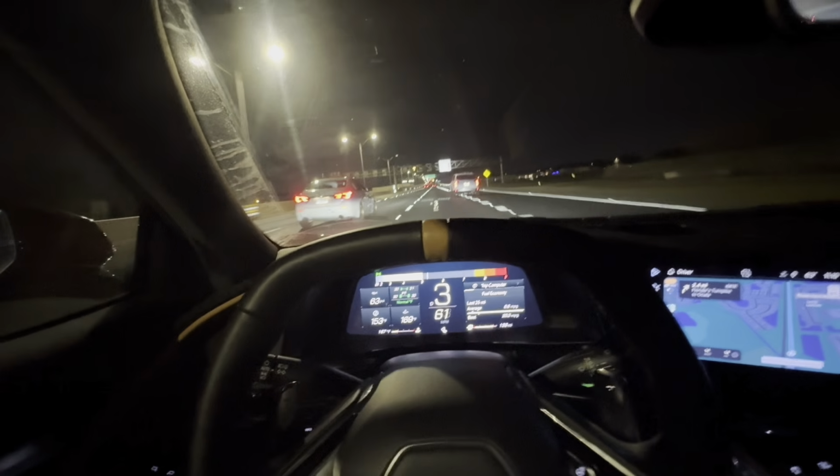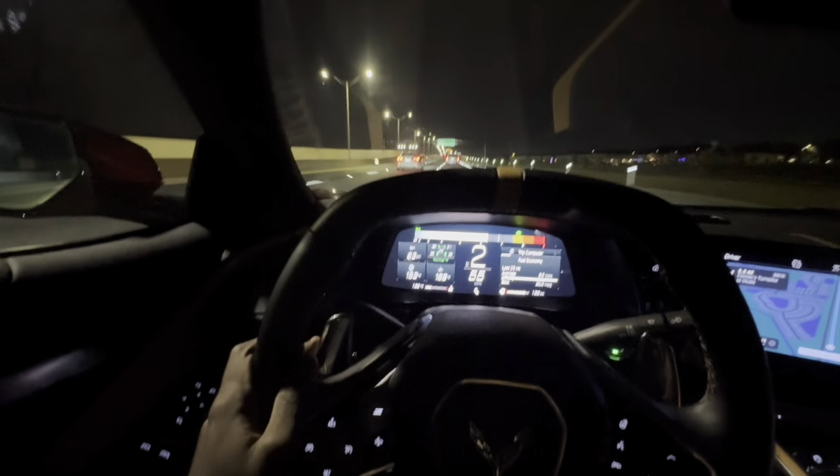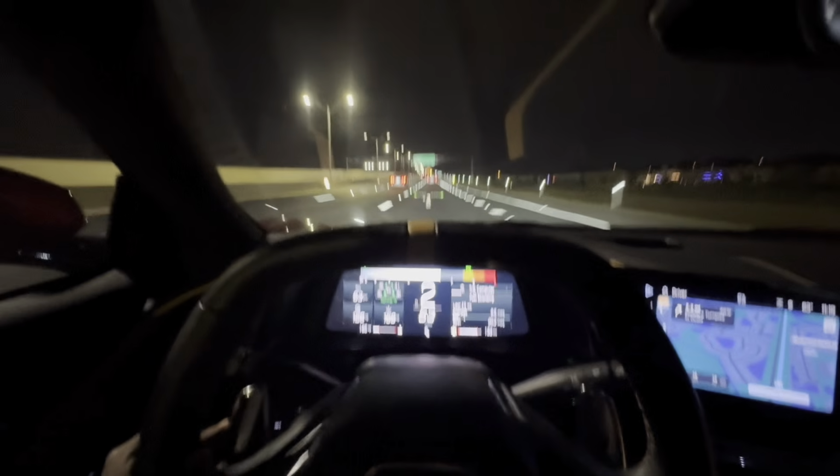Bro, I love the downshifts. The downshifts on this car are so aggressive. Every time you go down, it just sounds beautiful.